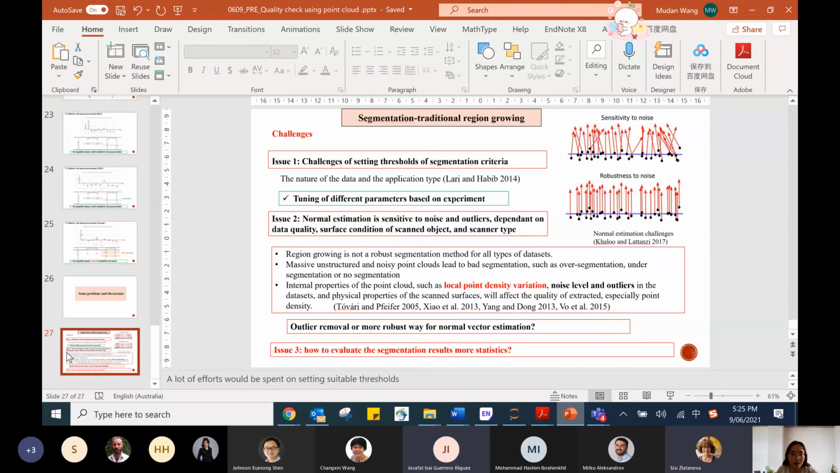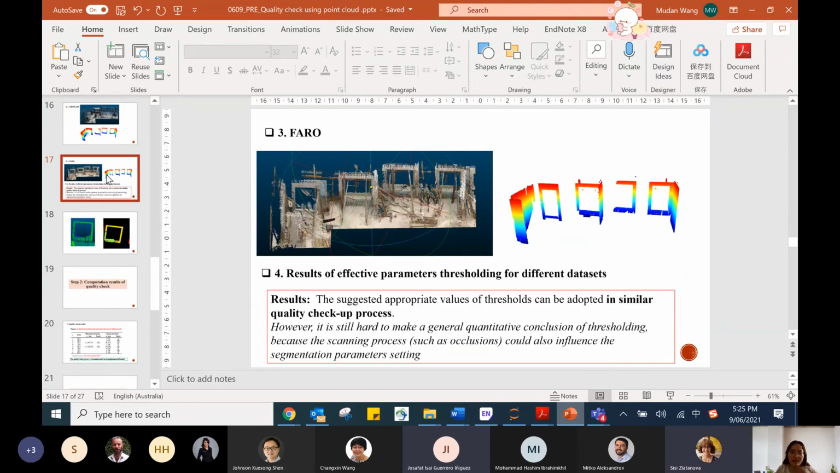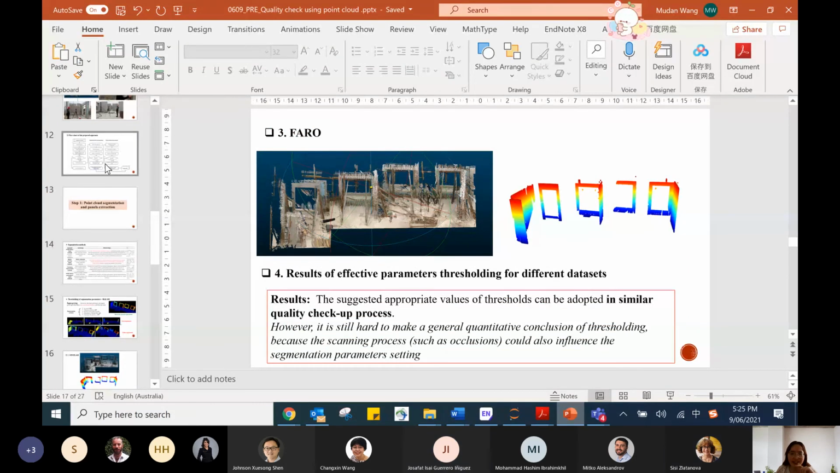But in your case, I think they're more flat than rough. They're not very flat, but I use RANSAC for the plane fitting, so finally the points will be fit with a plane. Yeah. We can get the actual surface of the element.